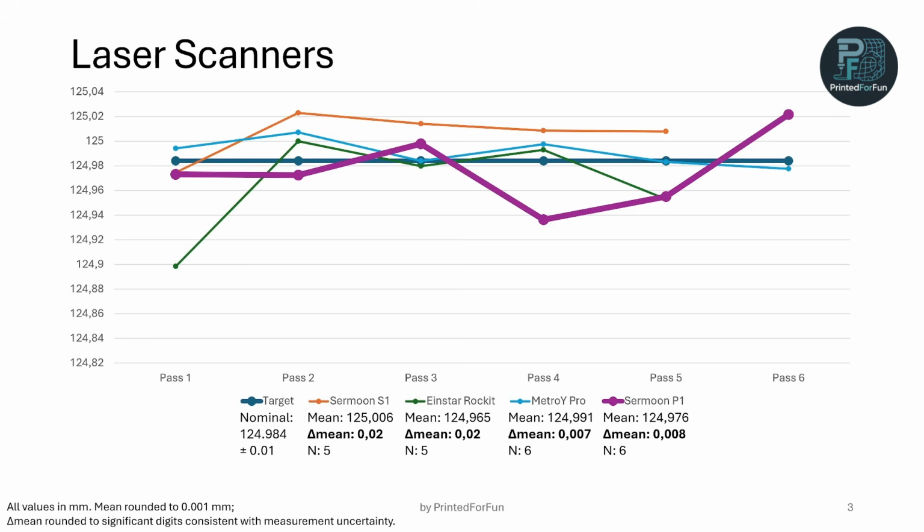I'm still a bit uncertain if I want to keep values of different scanners, but for this time I want to keep it. So in this dark blue color, we have the nominal, so our target. And here in this thick purple line, we have the Sermoon P1. We have a delta mean of 0.008 millimeters. And we also have other entries for the MetroY Pro in laser mode, the Einstar Rockit in laser mode, and the Sermoon S1 in laser mode.